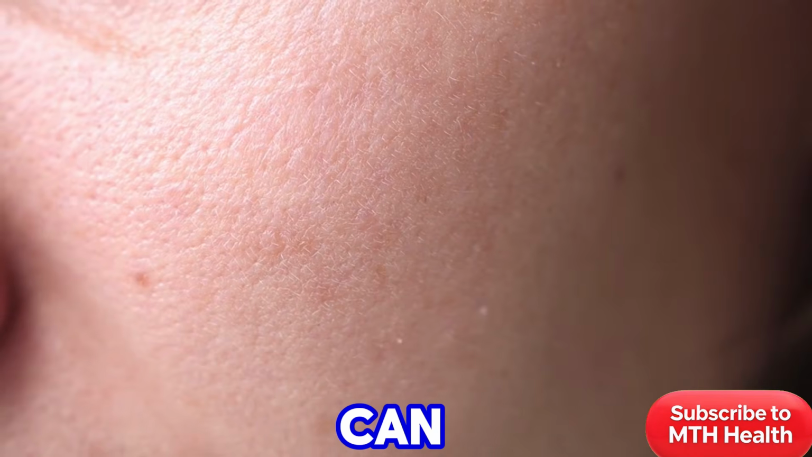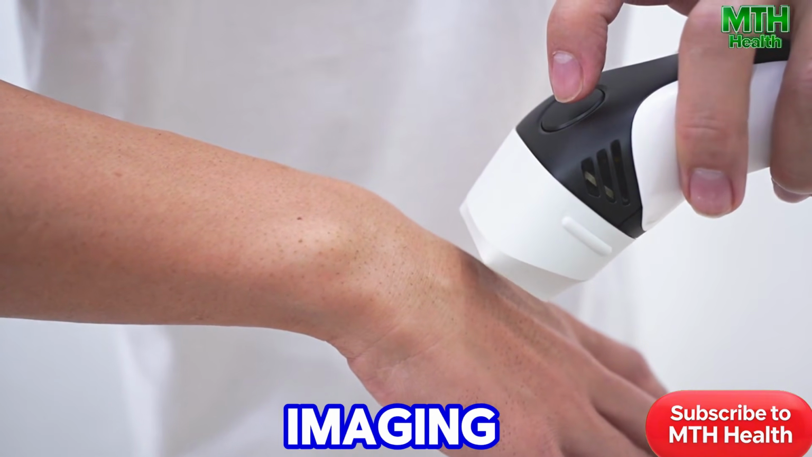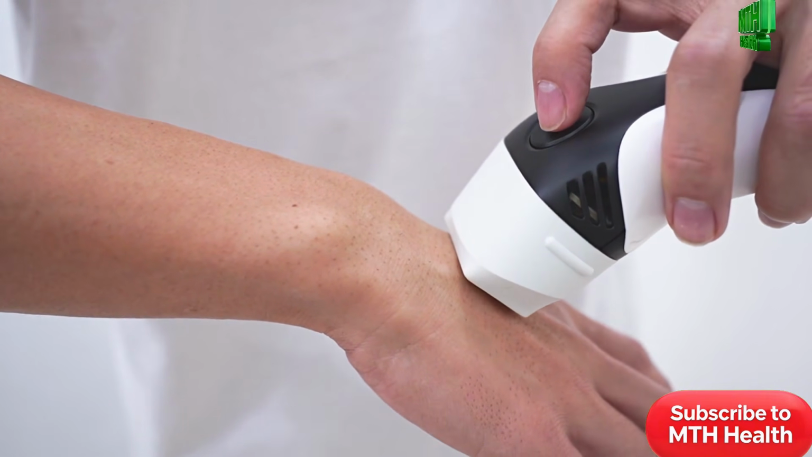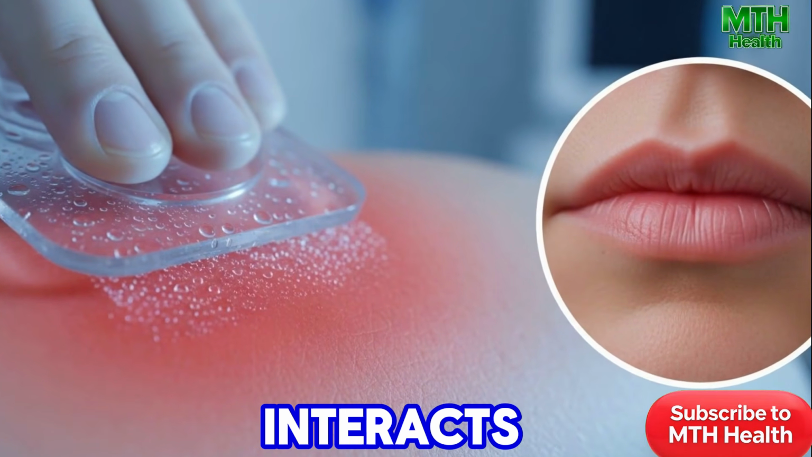Hair removal can leave the skin warm and sensitive. To figure out how to soothe your skin, we'll use thermal imaging and skin sensors. This allows us to observe how cooling technology interacts with stressed skin.